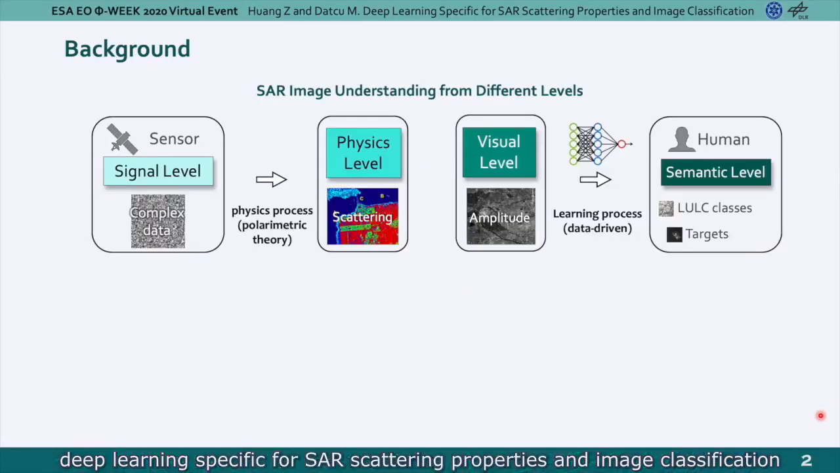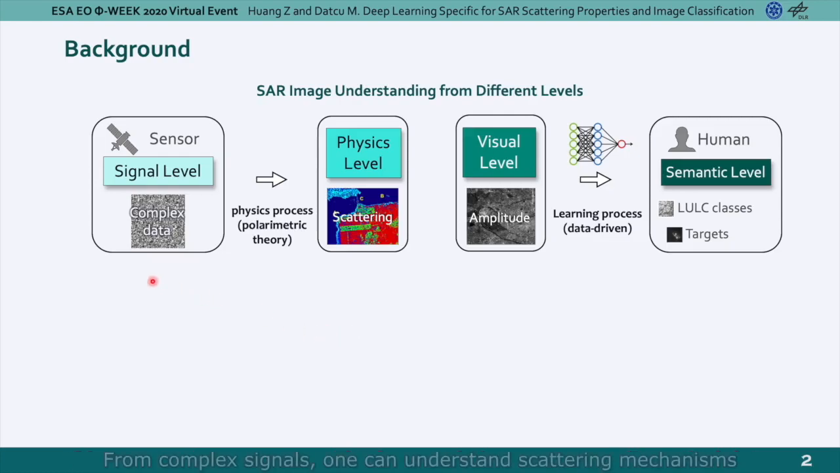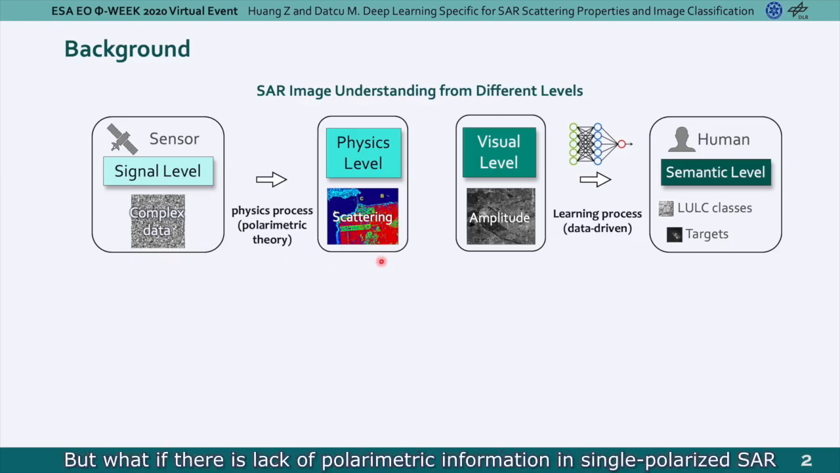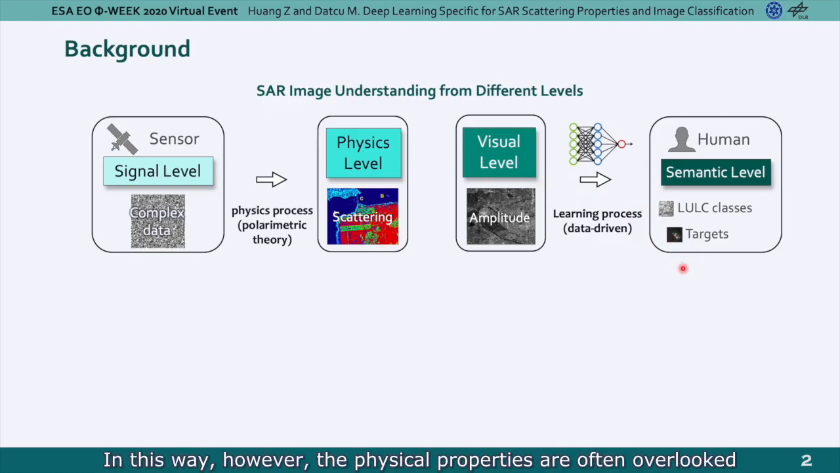image classification. SAR images have very specific characteristics compared with optical data. From complex signals, one can understand scattering mechanisms by parametric analysis at the physics level. But what if there is a lack of parametric information in single polarized SAR? On the other hand, the amplitude images are often used to learn the semantic meanings for practical applications by deep neural networks. In this way, however, the physical properties are often overlooked.